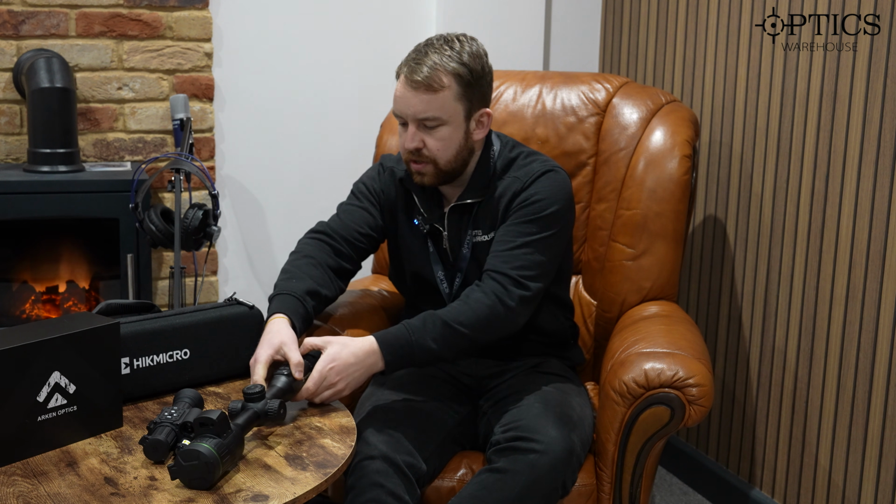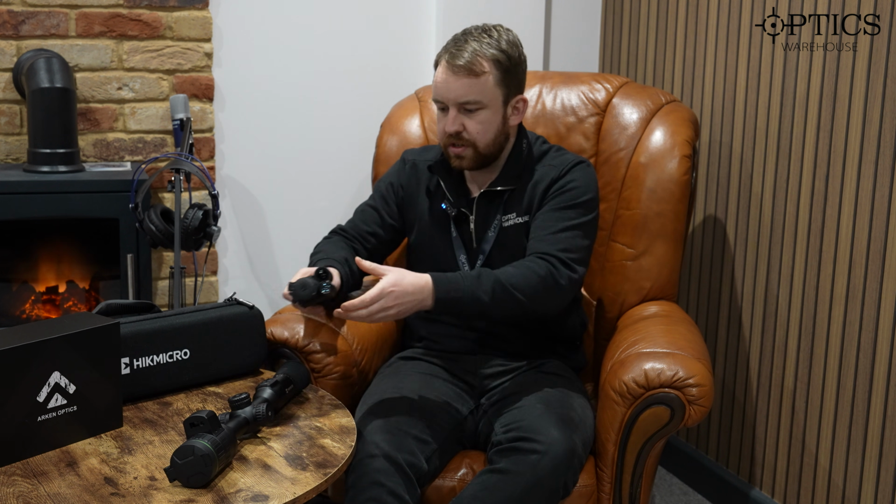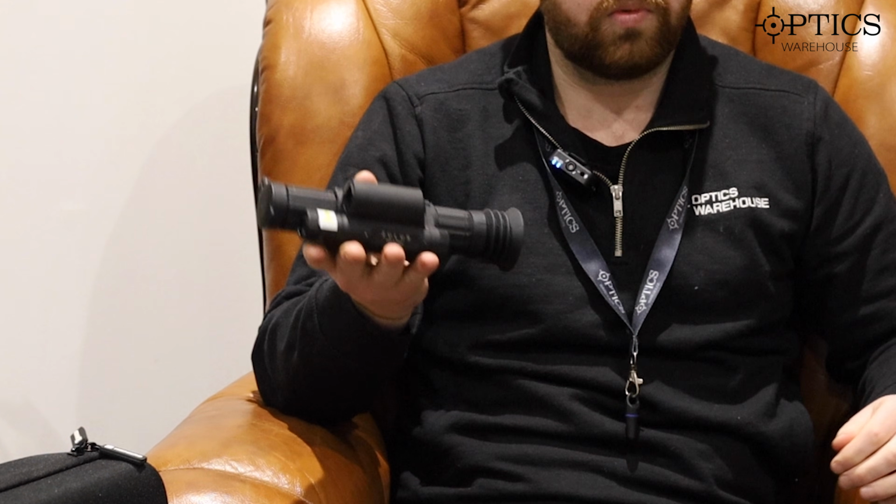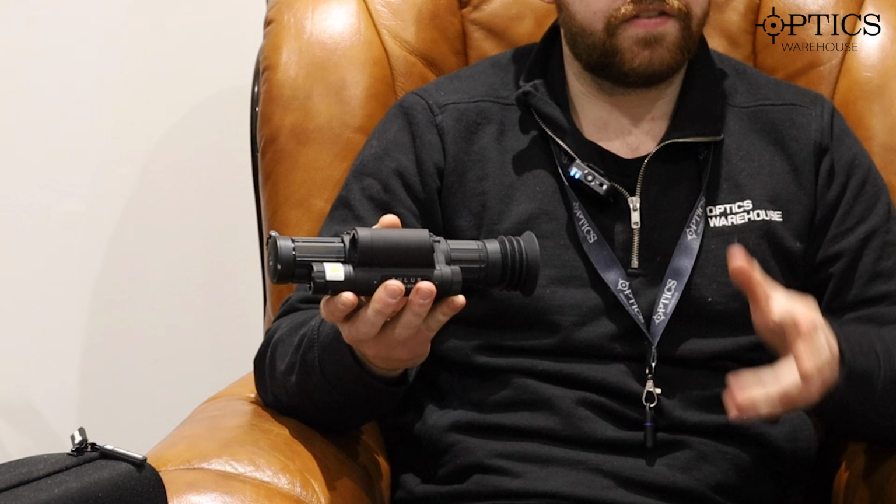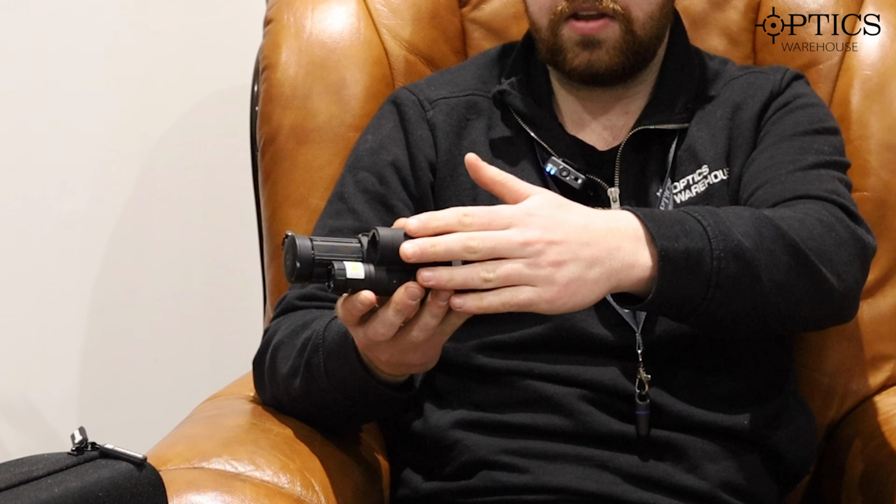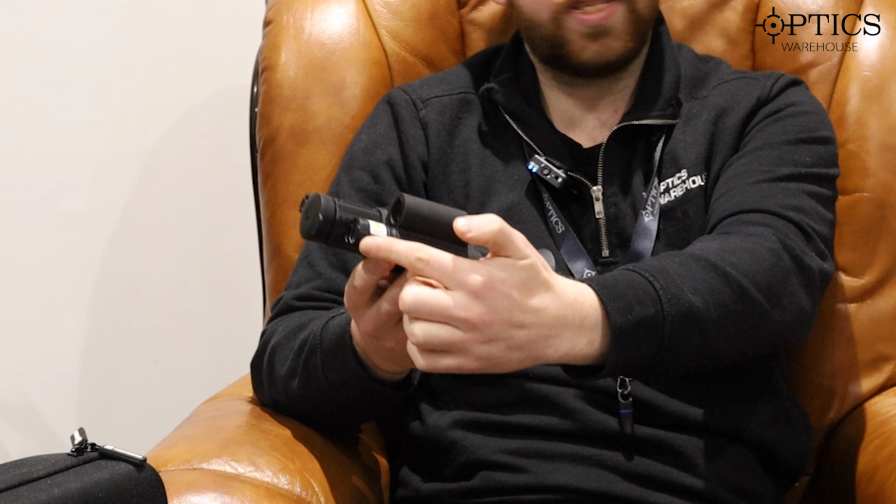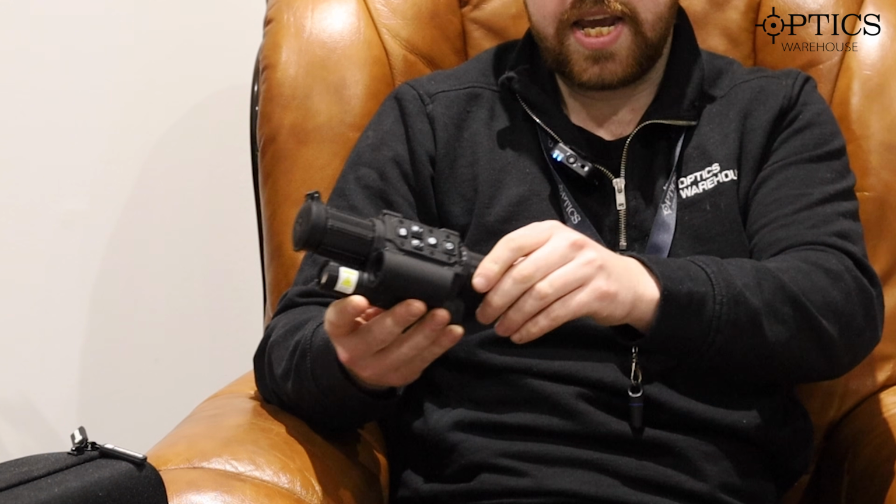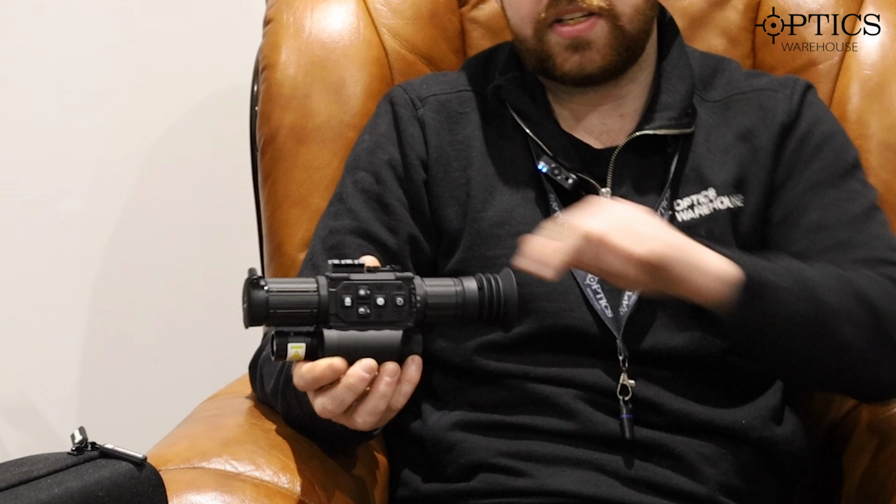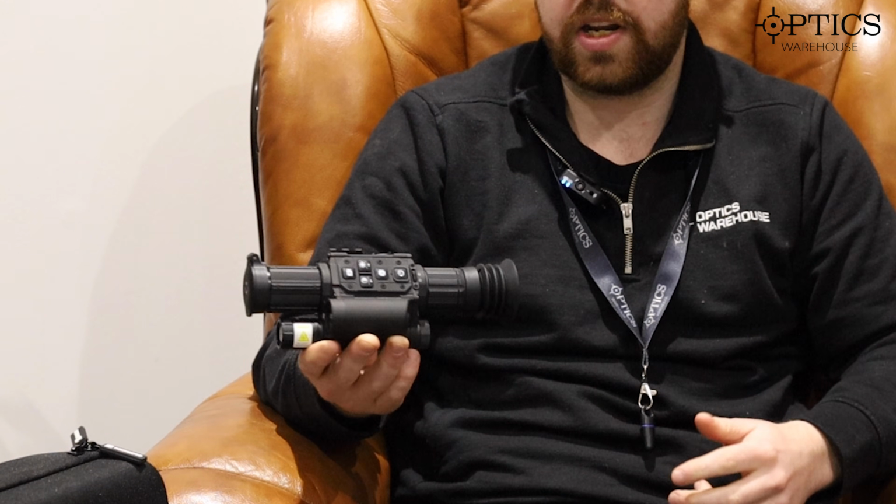Moving on to the Zulus. The Zulus is a much smaller, much more lightweight piece of kit. It offers a high quality image, a nice field of view, a nice screen inside, a built-in illuminator, and a built-in laser rangefinder with an interchangeable pill on the end, so of course you can change that to 940 as well. There's an easy to access menu system on the top and a Picatinny rail on the side if you want to put your own IR on there too.